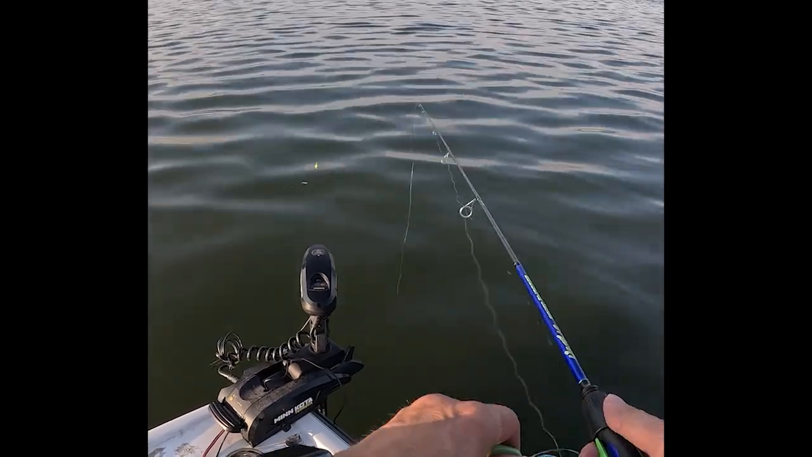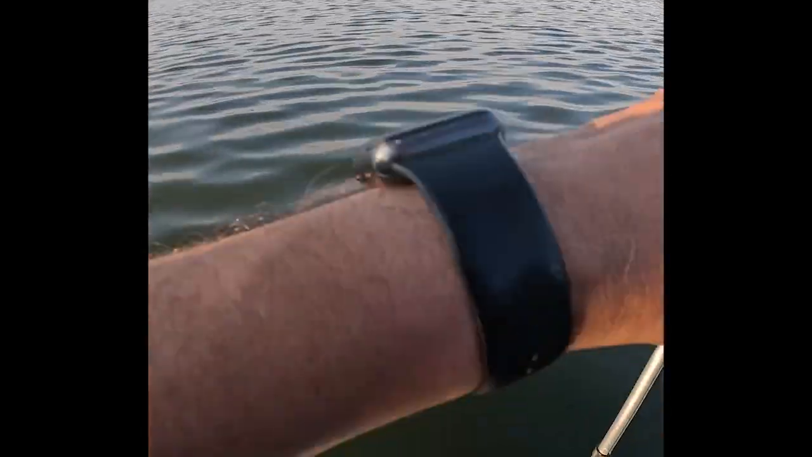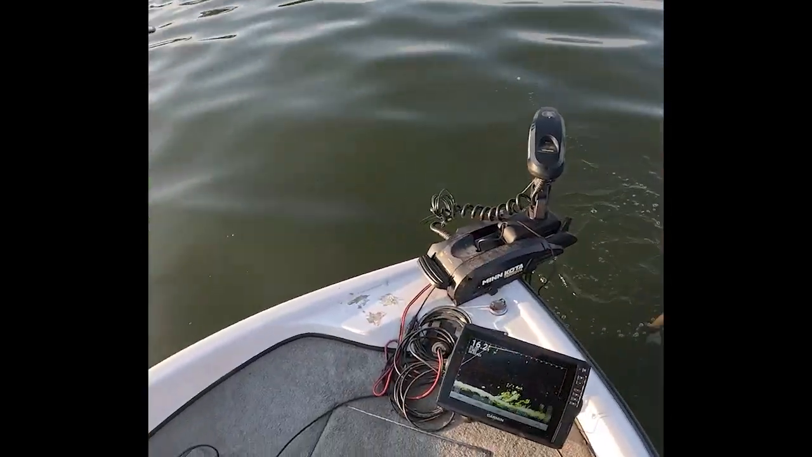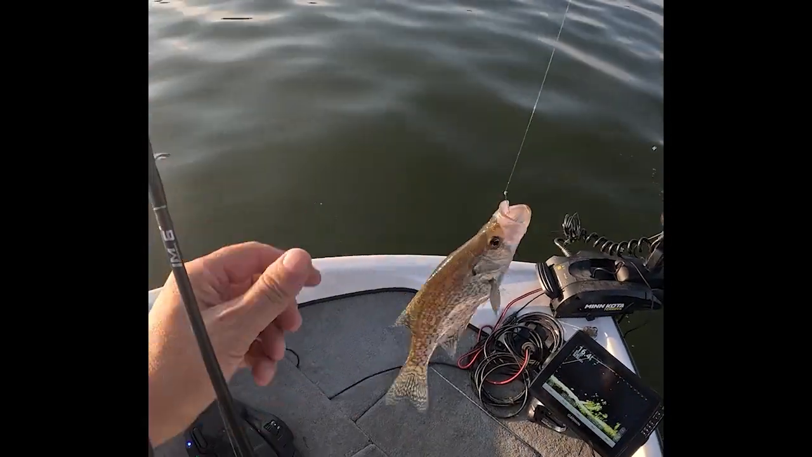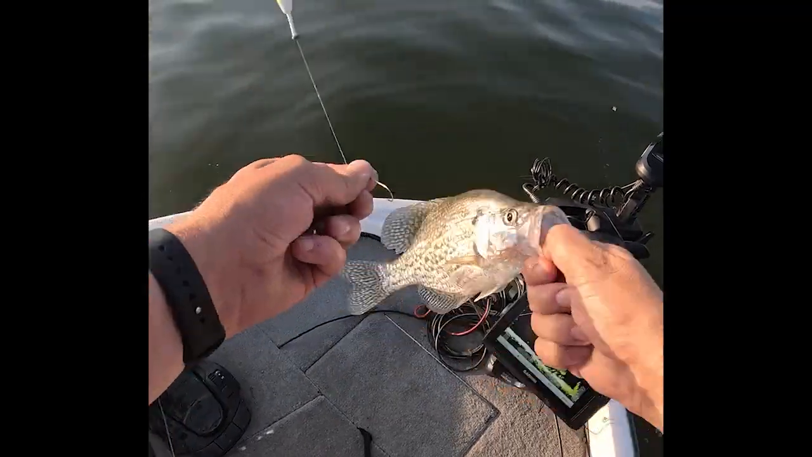Got one messing with it, and I'm gonna catch him. Got him. Oh, that's a bigger fish too. Kind of regret not keeping them right now, because I'm pulling them in. But I'm not gonna keep them today. I'm gonna stick to it.